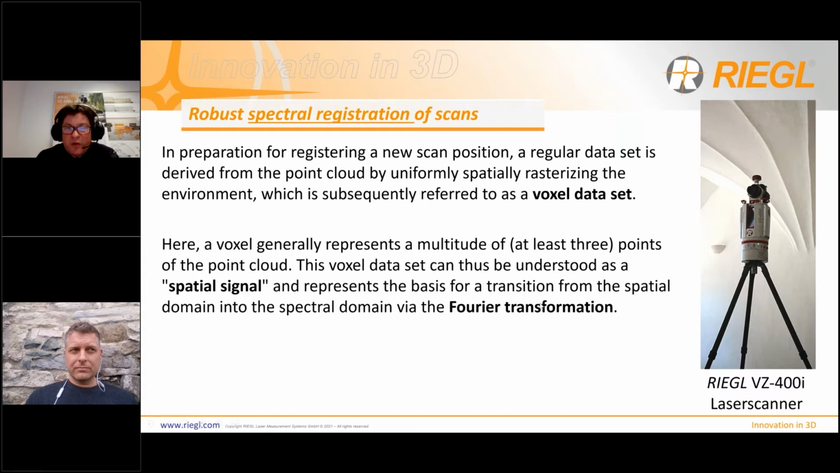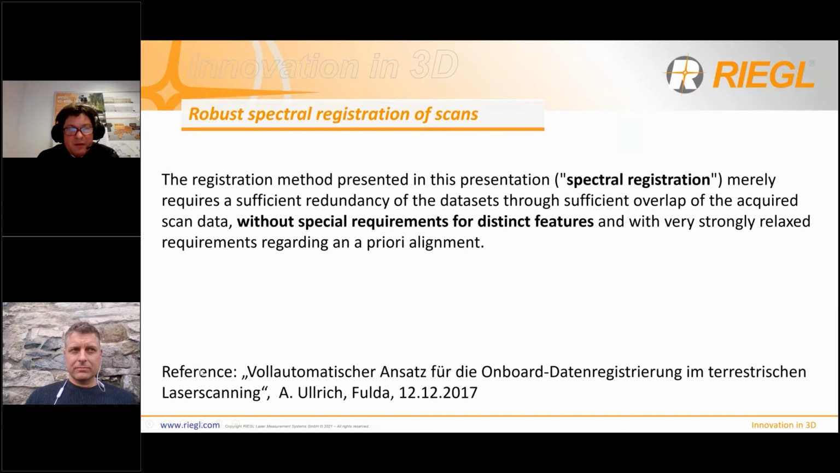If you want to know about that, there is the reference "Vollautomatischer Ansatz für die Onboard-Datenregistrierung", which was published in Fulda 2017. This registration method, we call it spectral registration, is very, very robust. At almost every single project, it's working perfectly.